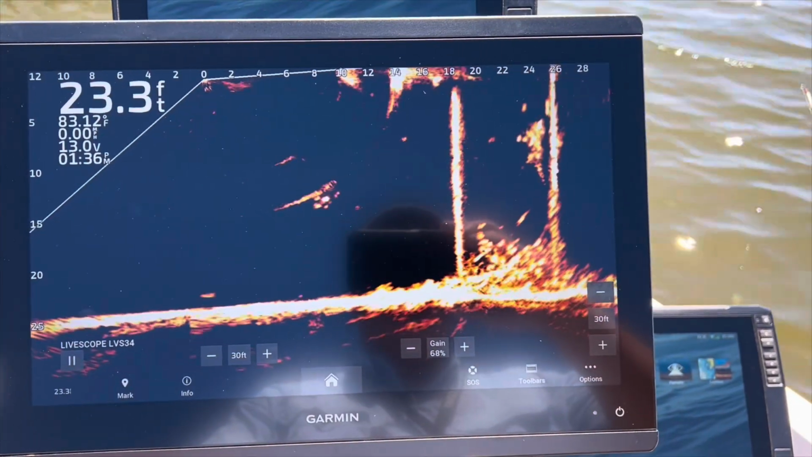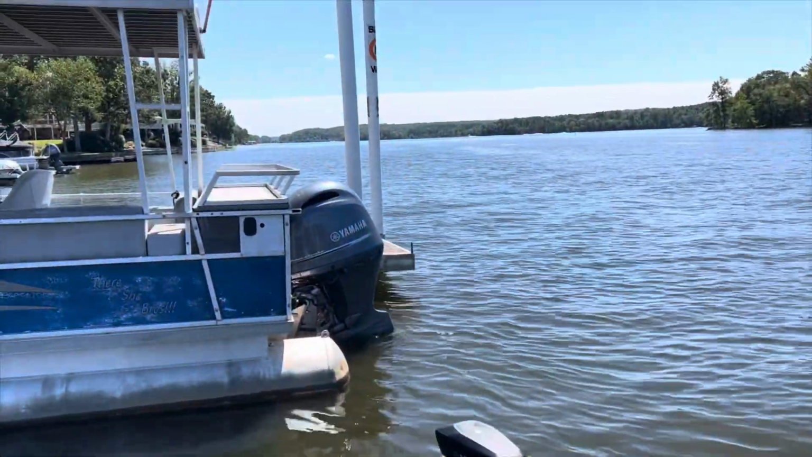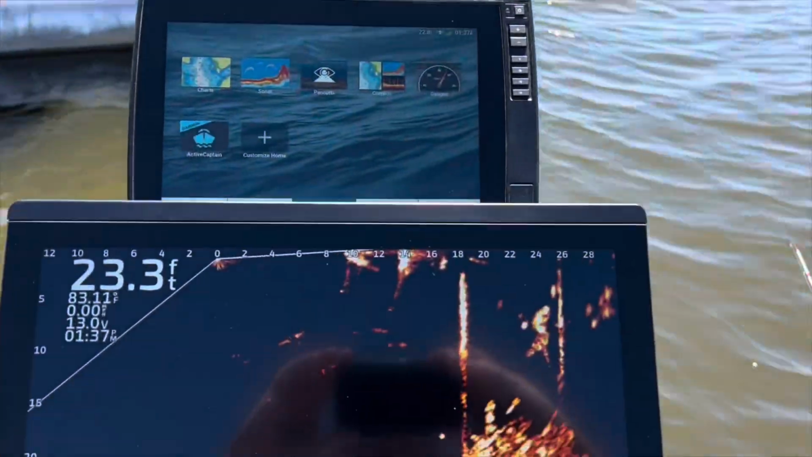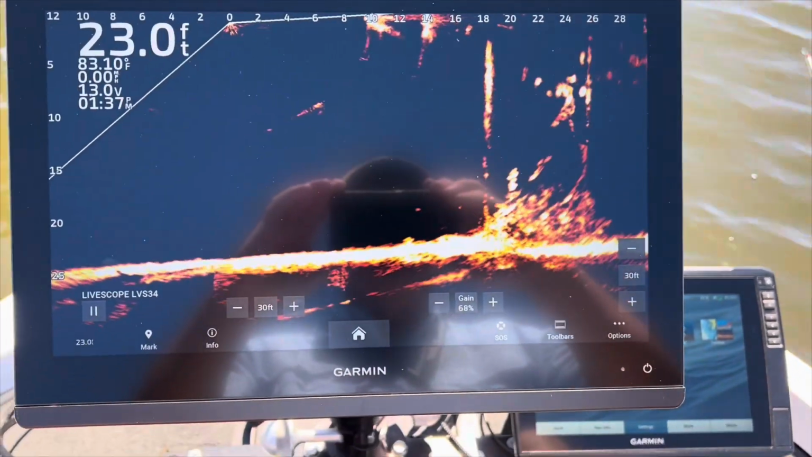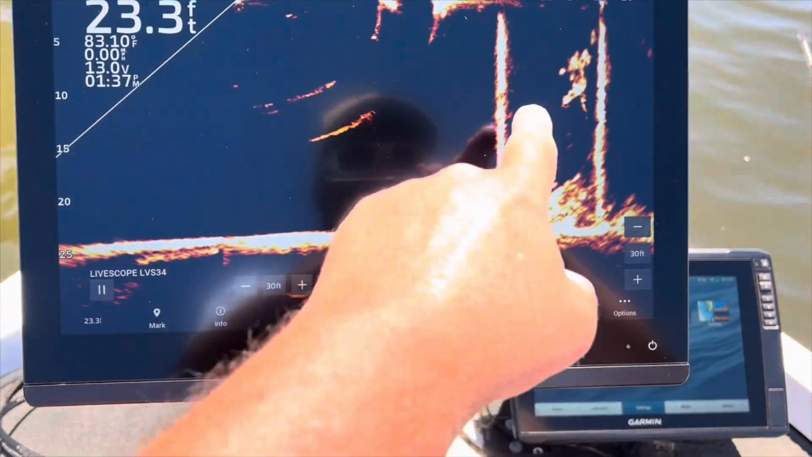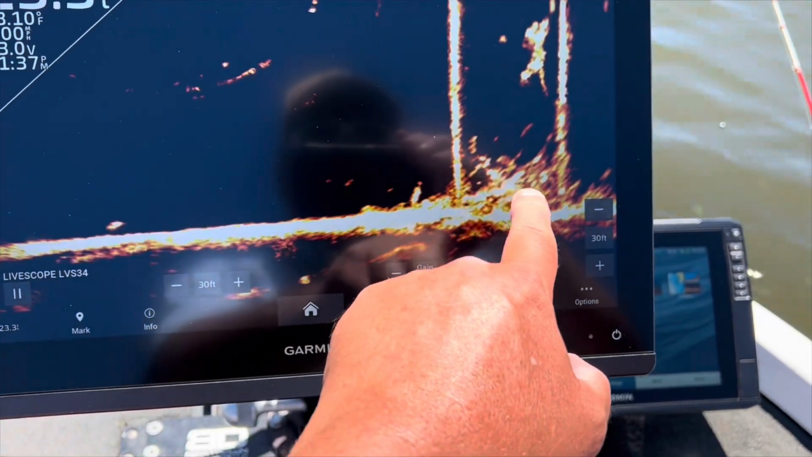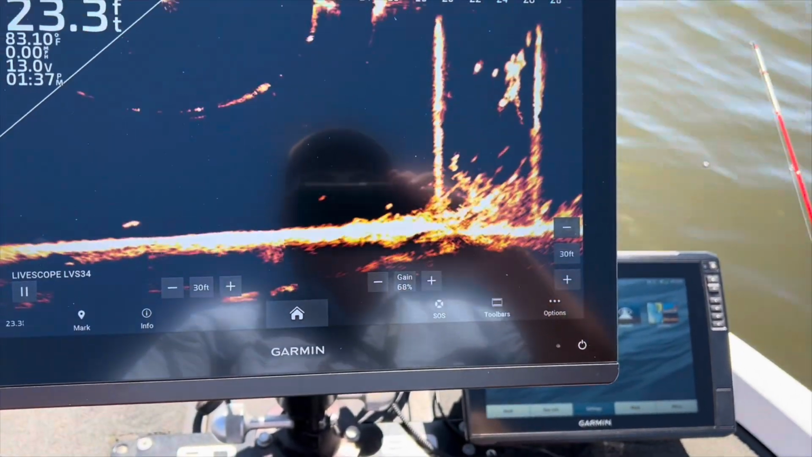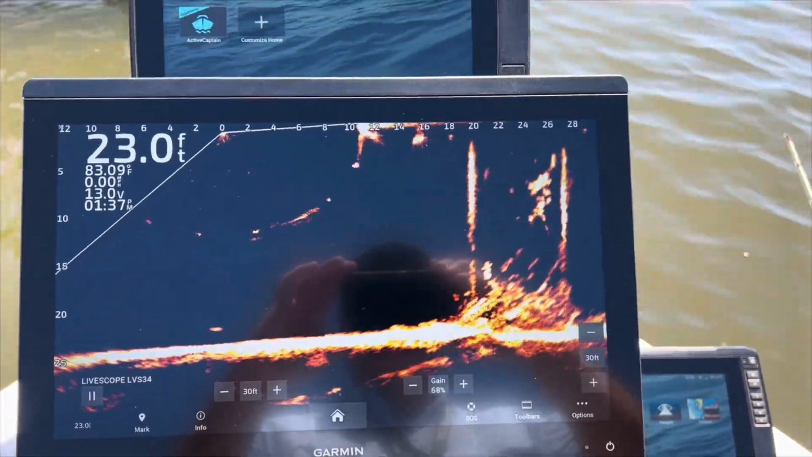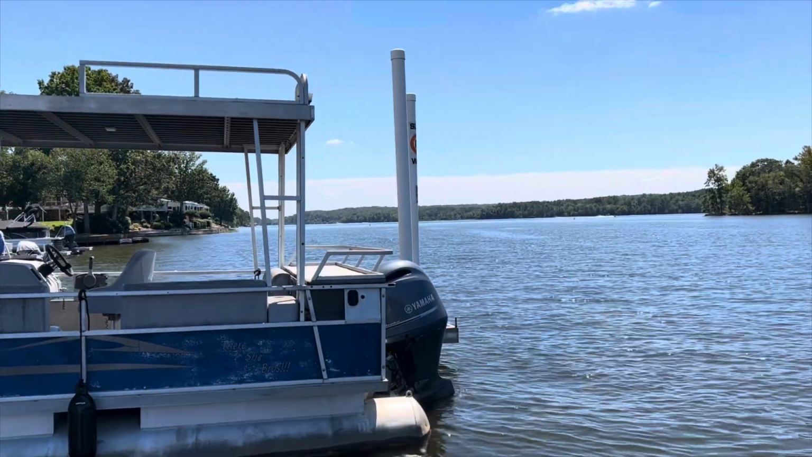I've located what looks like a brush pile in between those two posts. See those two posts right there on that dock? Dial it in, see? Looks like we got some fish, bait. Looks like a brush pile at the end of that dock post. There we are, right there, those posts right there.